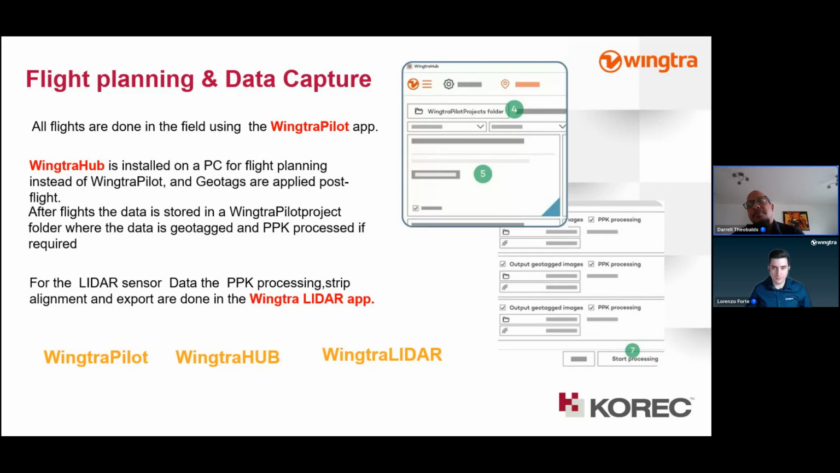So every step in the workflow is important, and Wingtra has provided applications to facilitate that. These free applications work hand in hand. For instance, the Wingtra Pilot app sits on the tablet or the ground control station that's provided with the unit. But you also have the ability with the Wingtra Hub to plan your flights and then export that to the tablet if you want to work from the PC to develop your flight plans. The Wingtra Hub also serves as a tool for doing your geotags and your PPK processing as well.